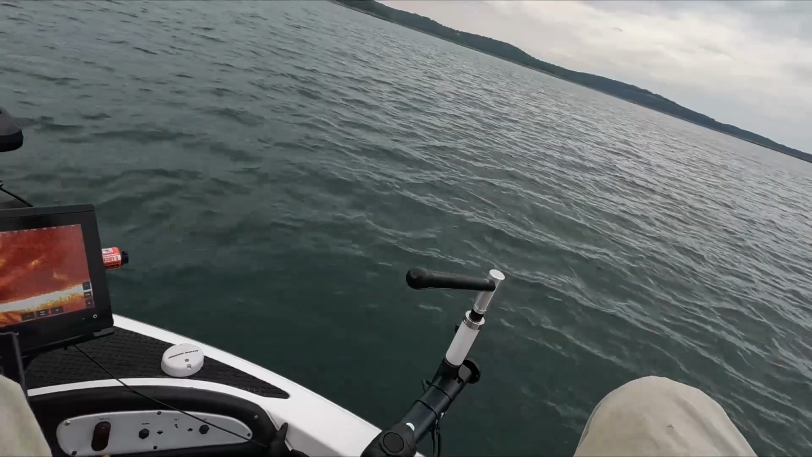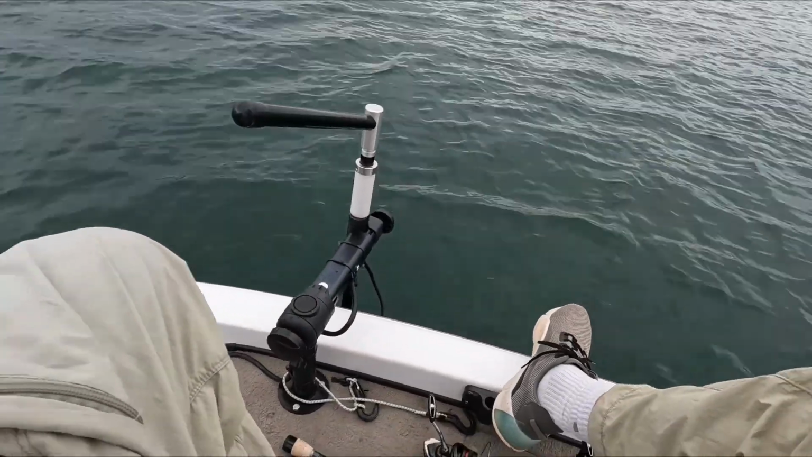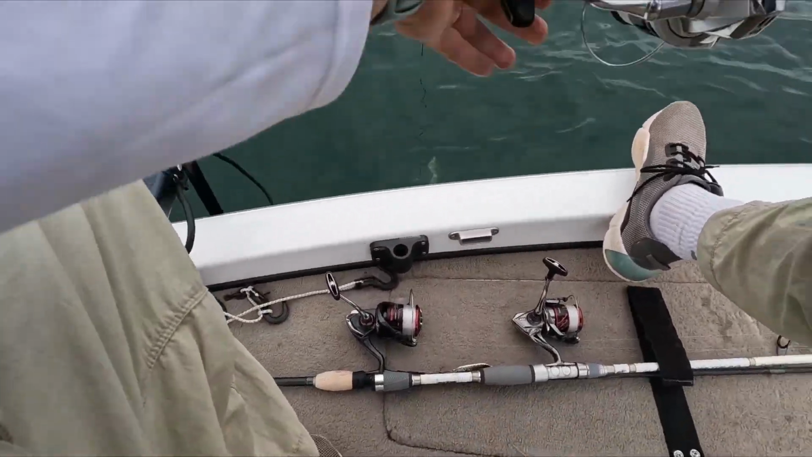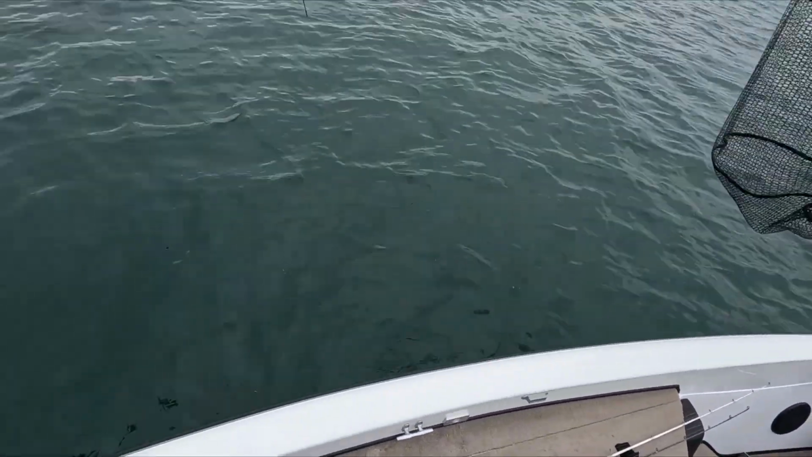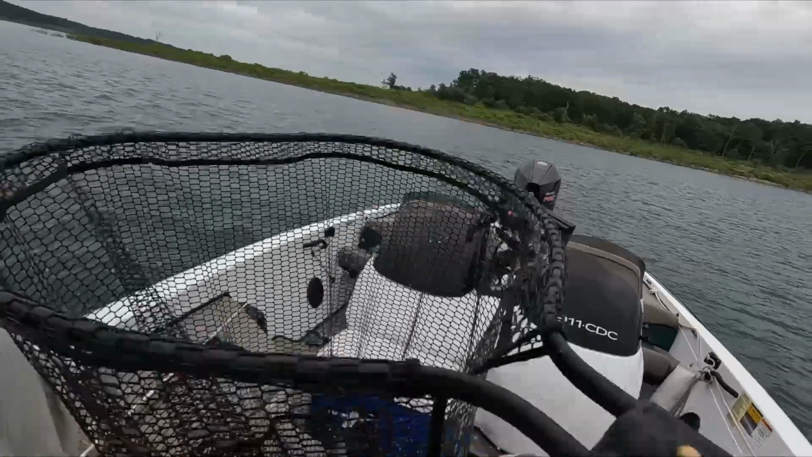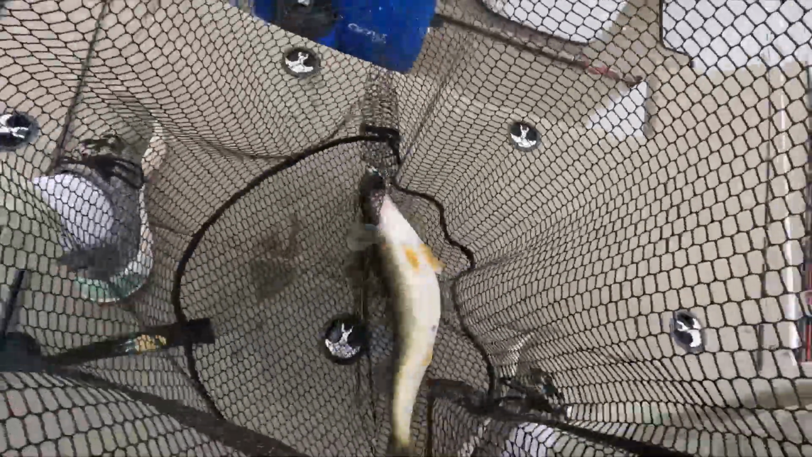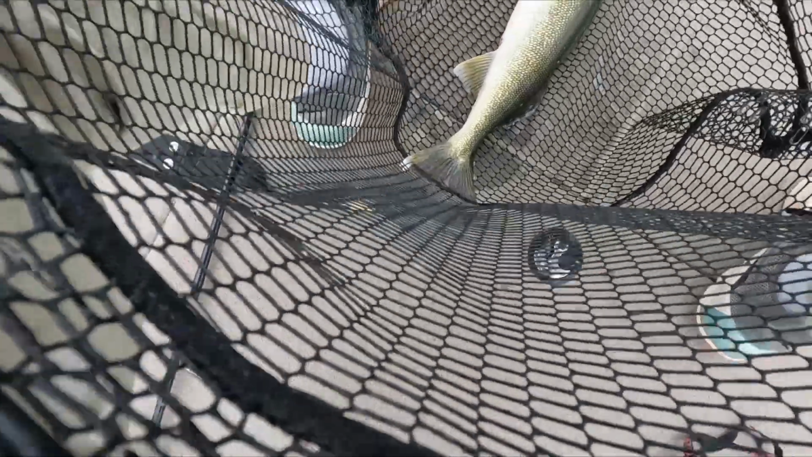Got one. There we go. That one came off the bottom for it. Feels like a walleye, and it is. Oh, it's a nice walleye. Wow. How about that? Good ear size. There she is. Another good walleye. A little shallower. Got him.